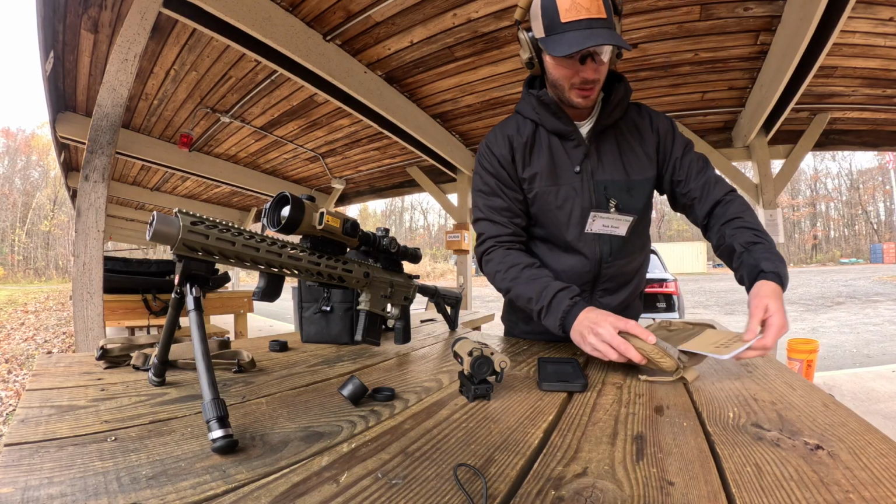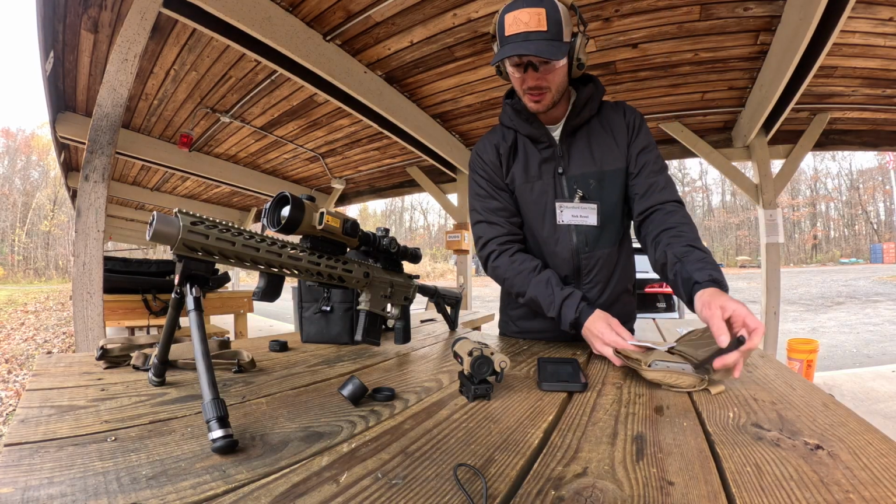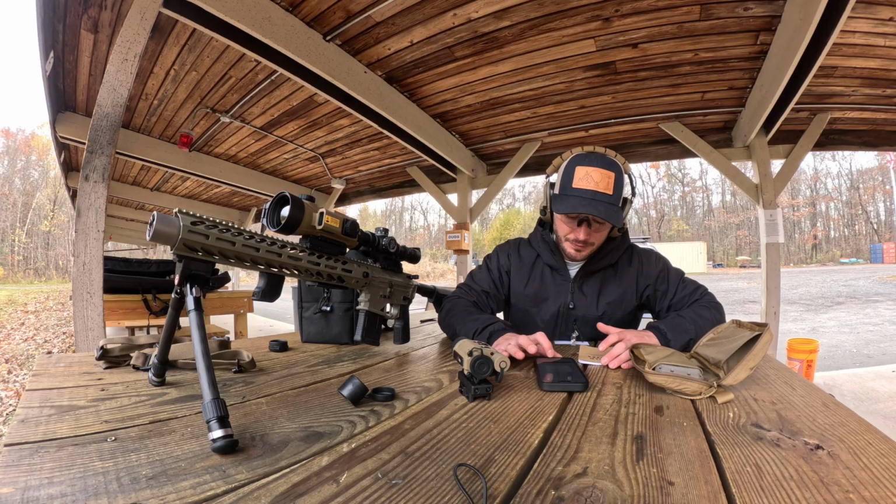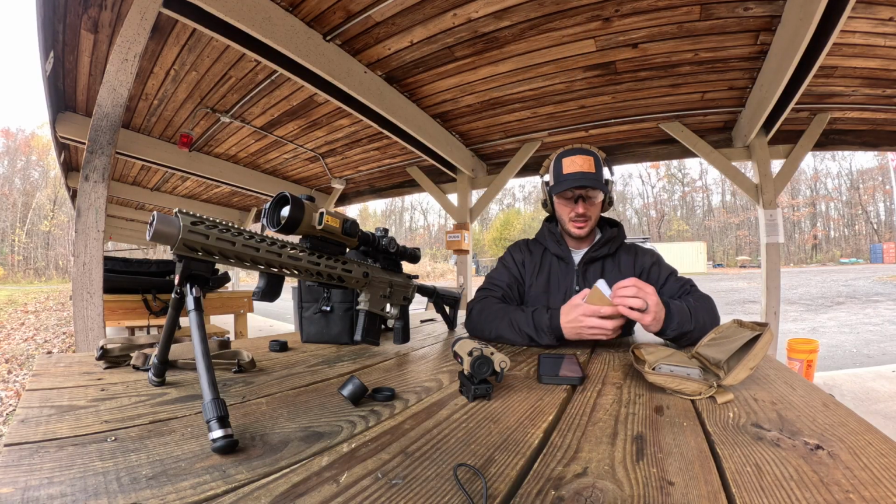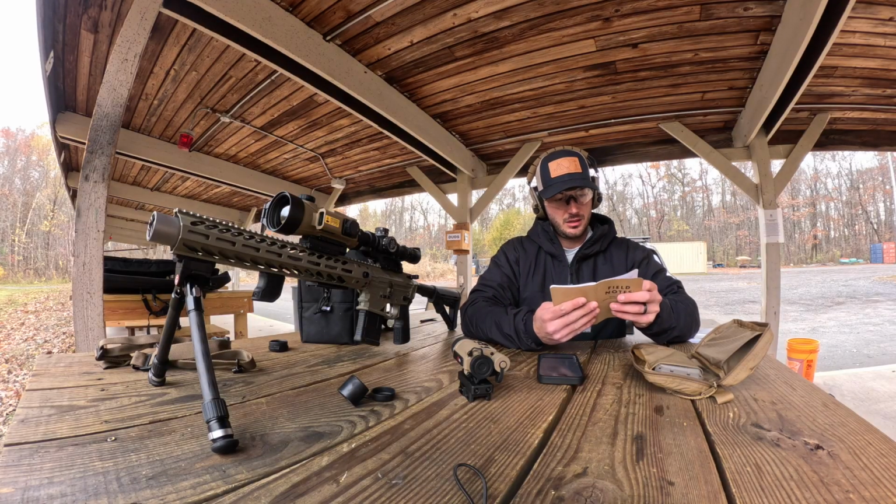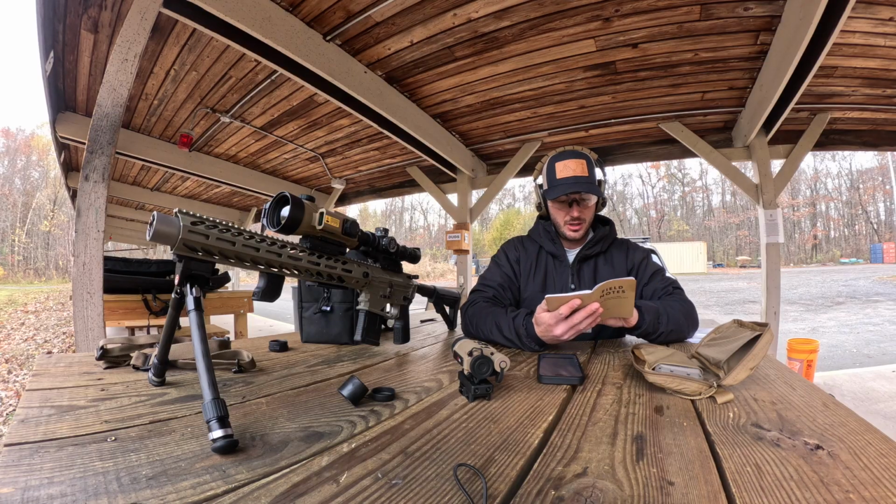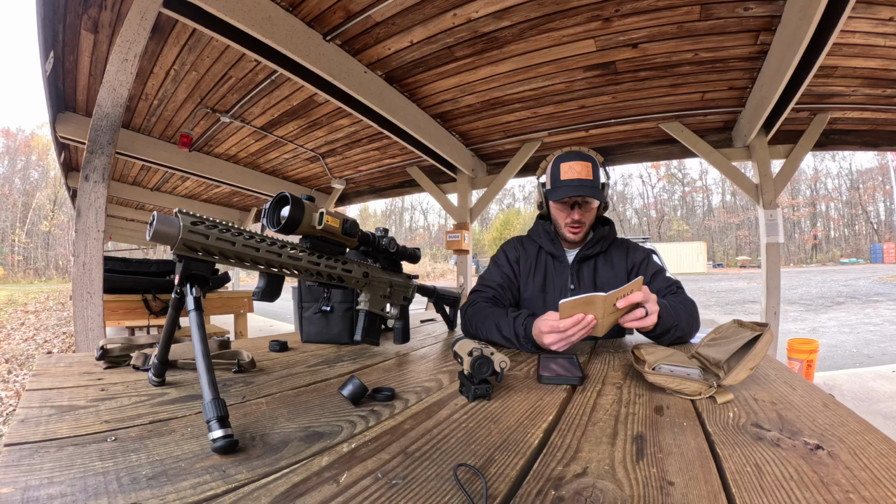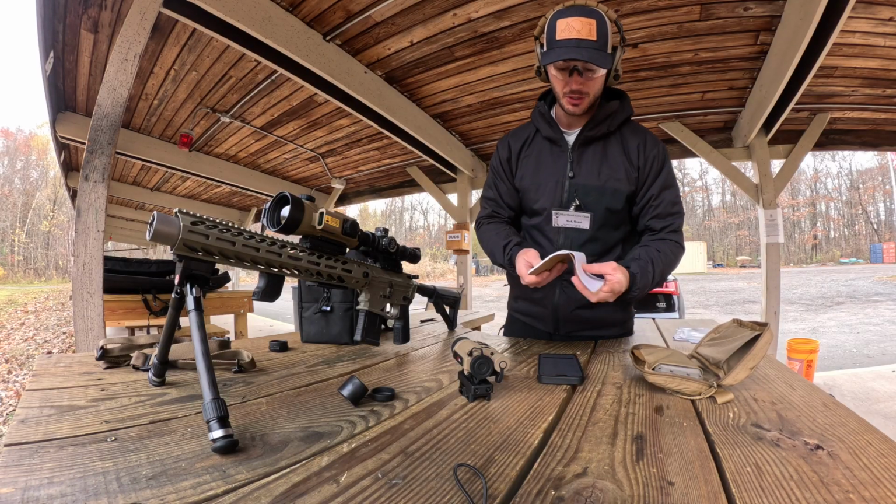So I keep a notepad of my different guns with different velocities with different ammo. So we'll find 300 blackout, Nemo Arms 300 black. We're using Winchester 200 grain.